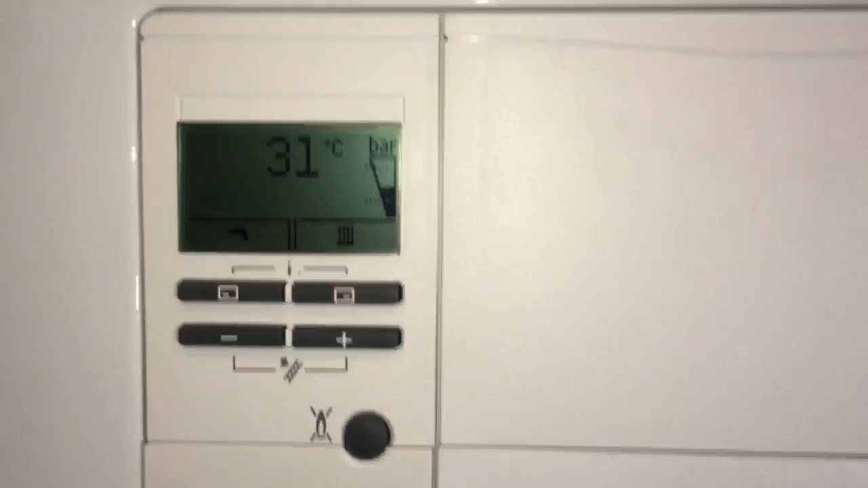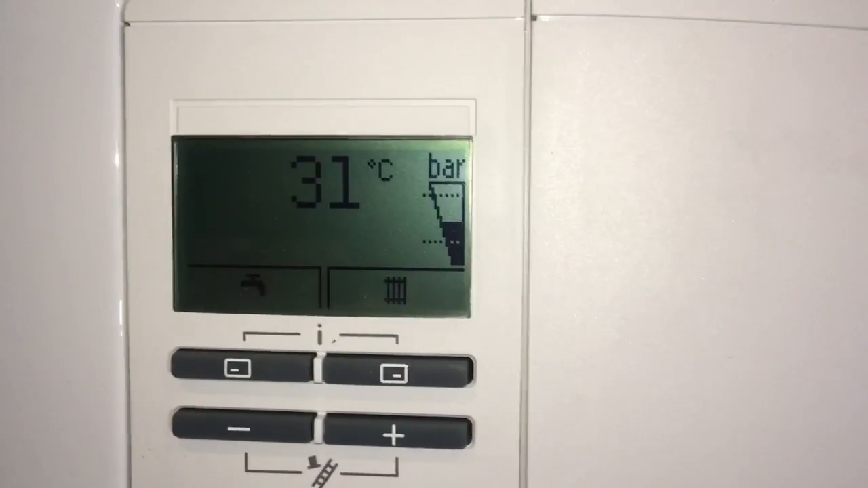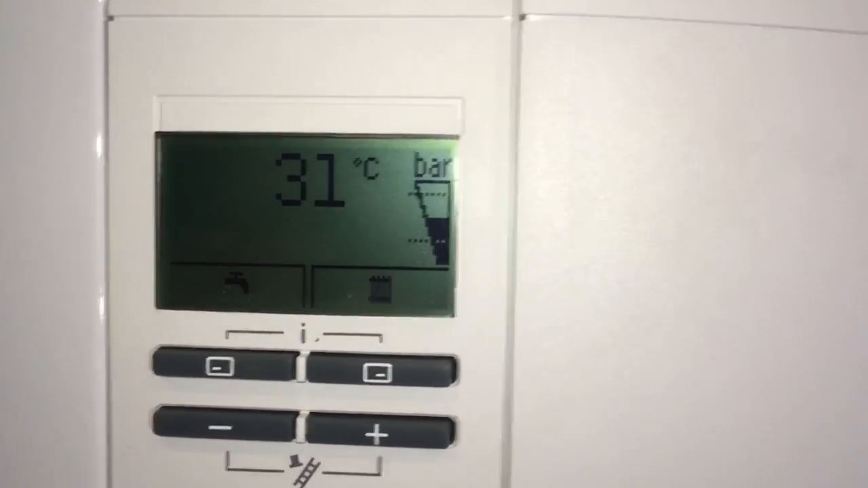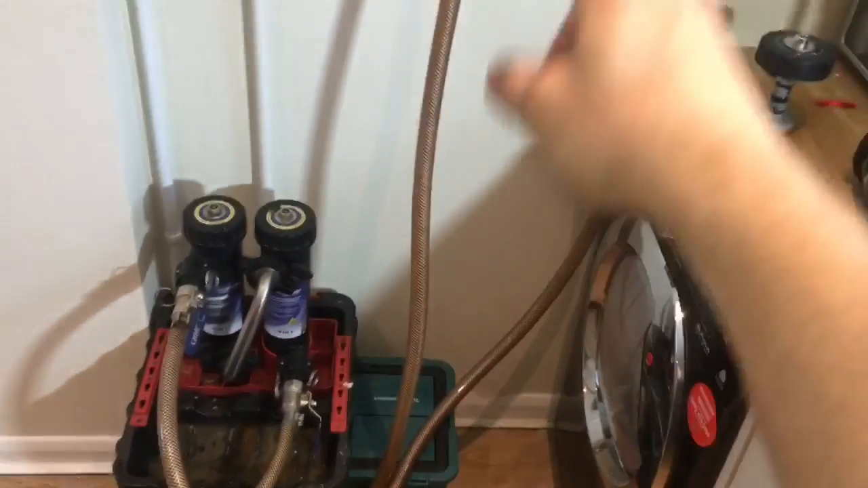Okay, so they're full. Stop, keep an eye on the pressure. Stop that right in the middle. Okay, so pressure's topped up. Magnacleanse is connected. So now that's part of our heating circuit.